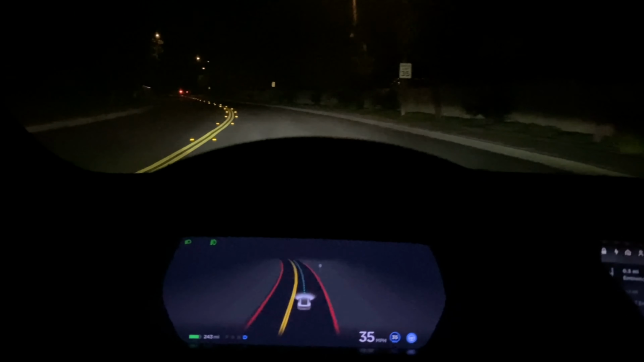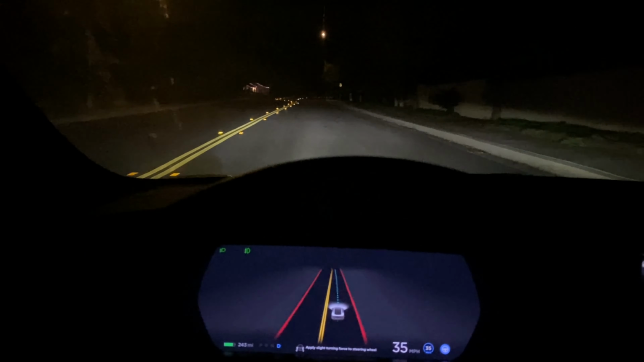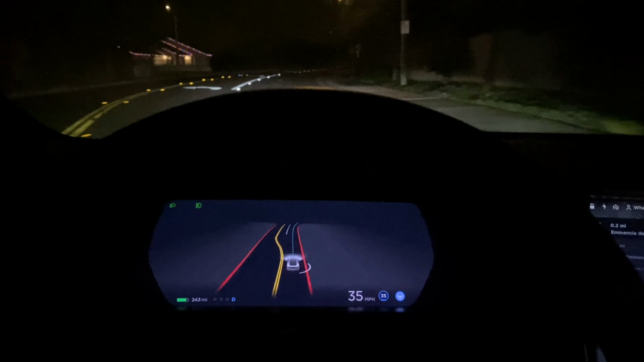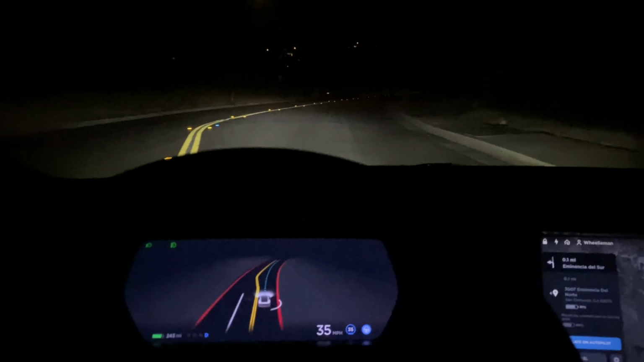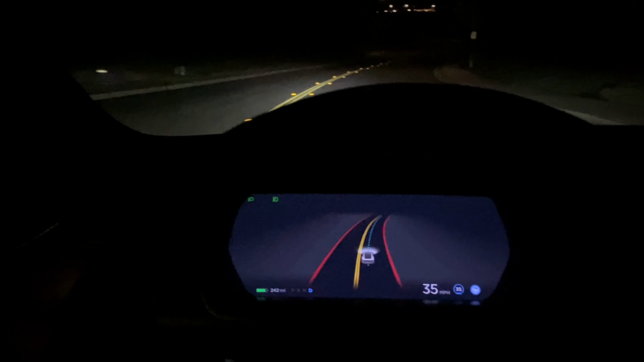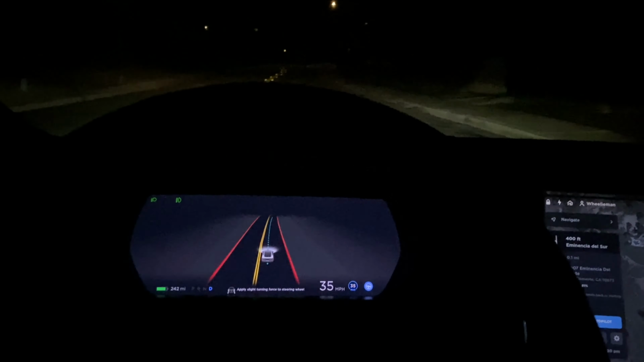I'm gonna try to turn on the front defrost here. That'll keep it clear for the camera.